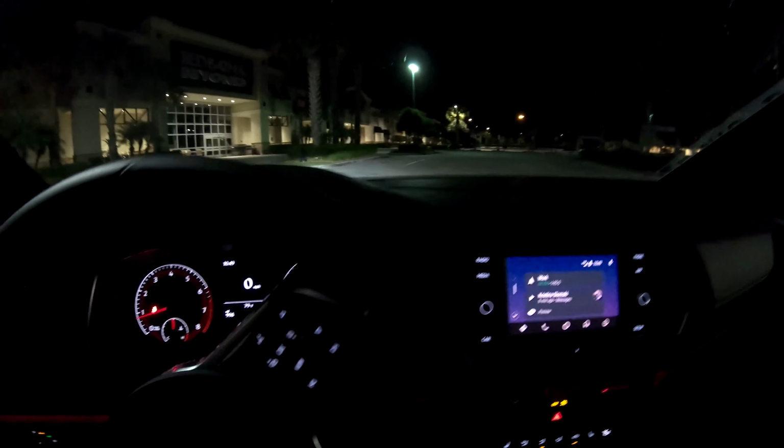I'll give you one quick look in the back seat. Yeah, it's too dark to show the back seat. I'll have to do a better review of the back seat.